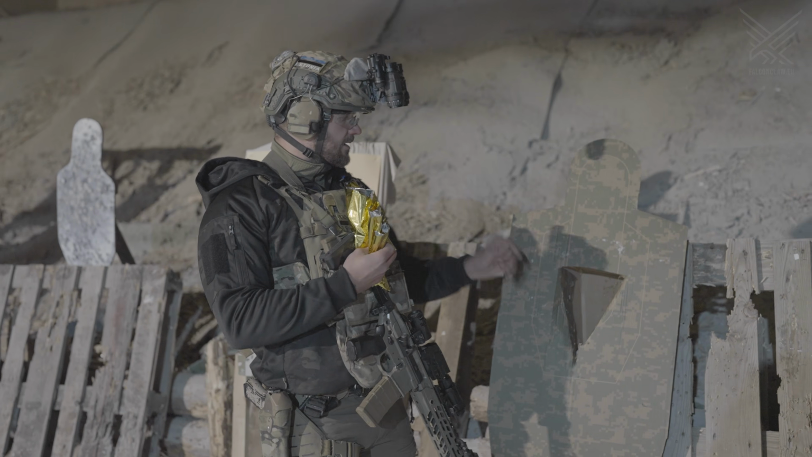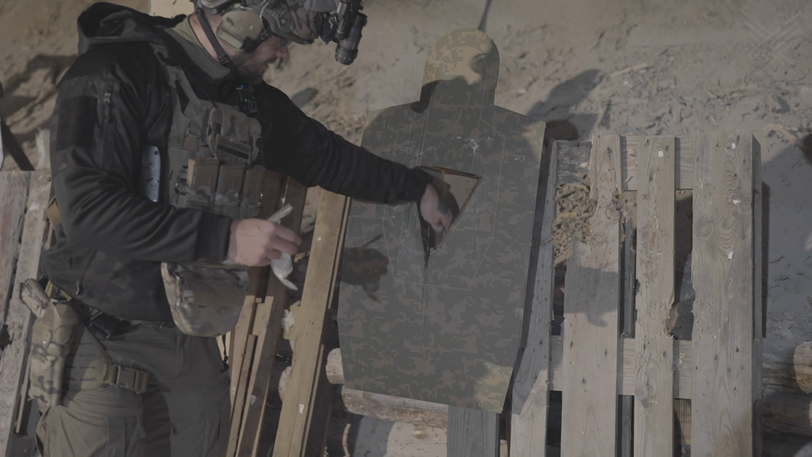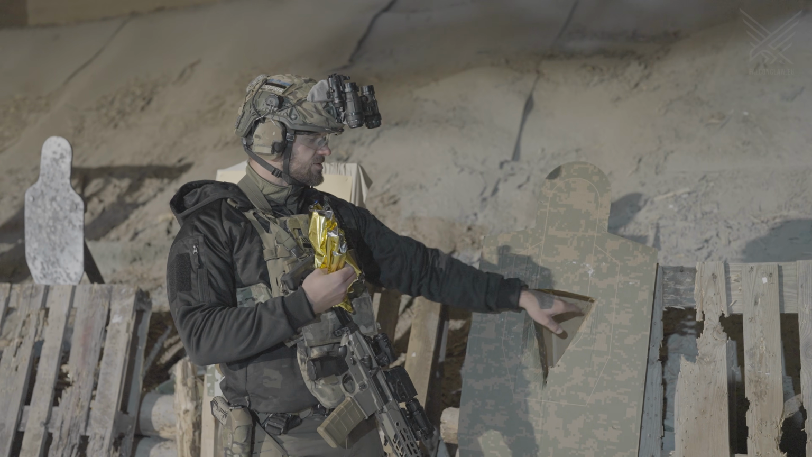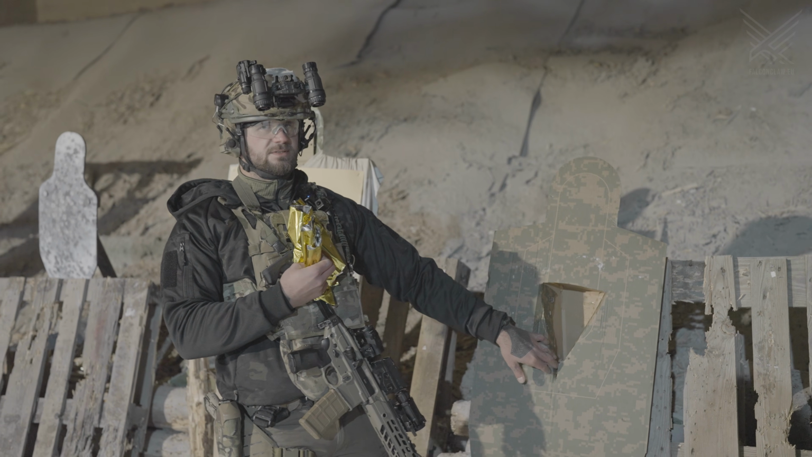So there's a hole in here, there's a contained box, and down here there's hand warmers, and it heats up the air in the box and keeps this warm. So we're shooting this way and we're not shooting at the hand warmers itself.